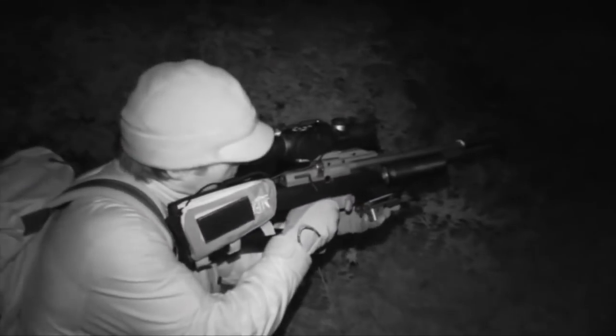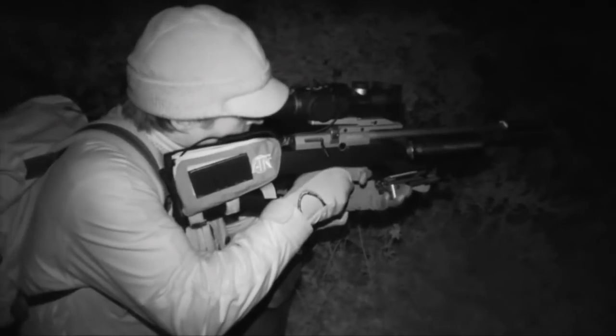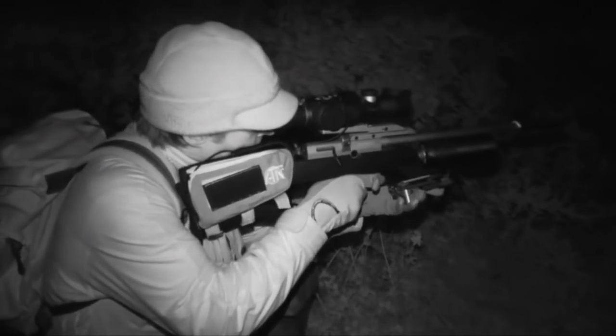One time I will wind the magnification right down is when scanning for quarry in the dark. A lower magnification gives you a wider field of view and a deeper depth of field, which really helps when you're scanning ground ahead of you. It's never going to be quite as good as using a dedicated spotter, but it'll help to save you money and it's less to carry.